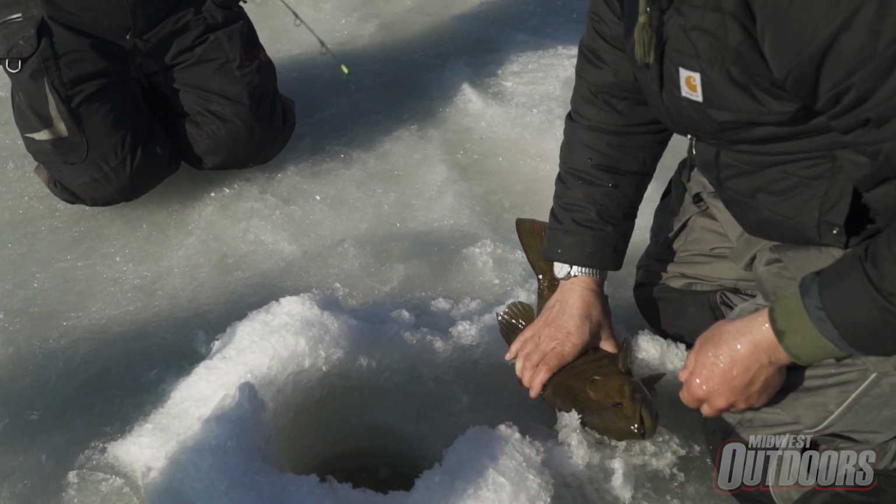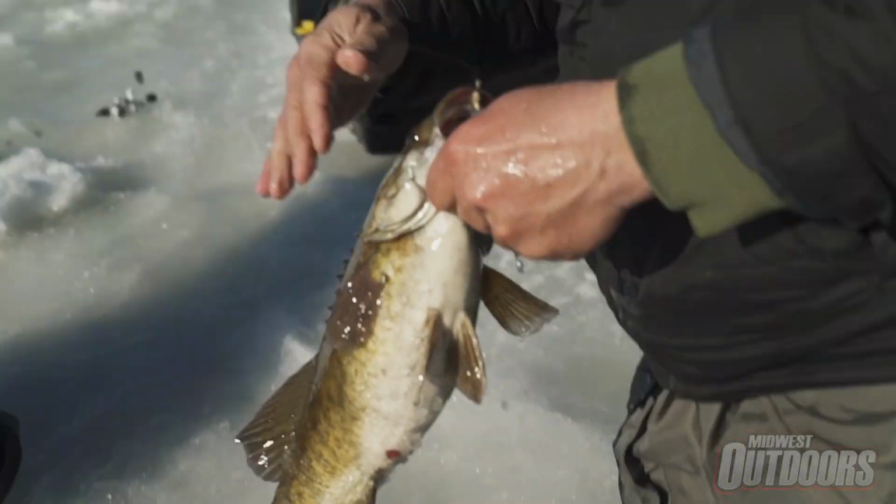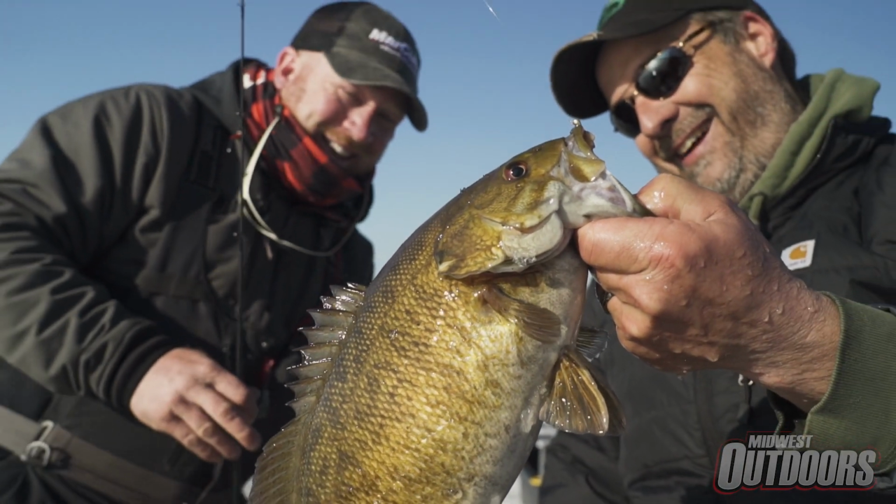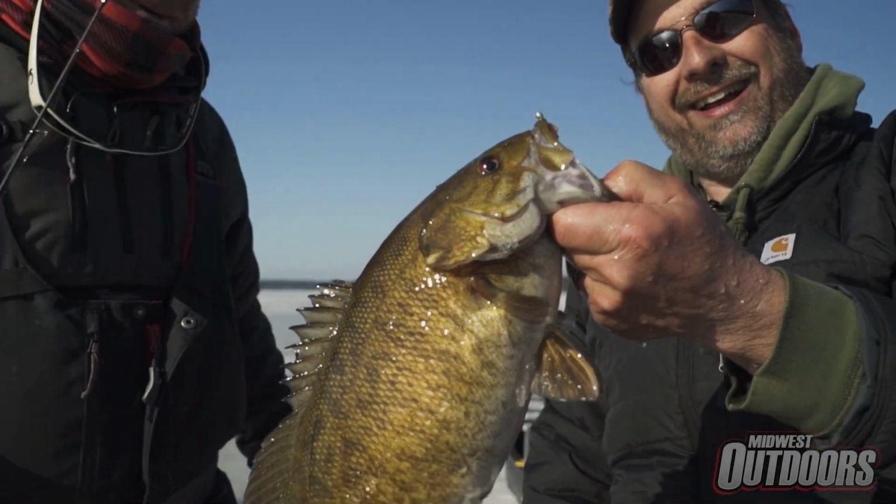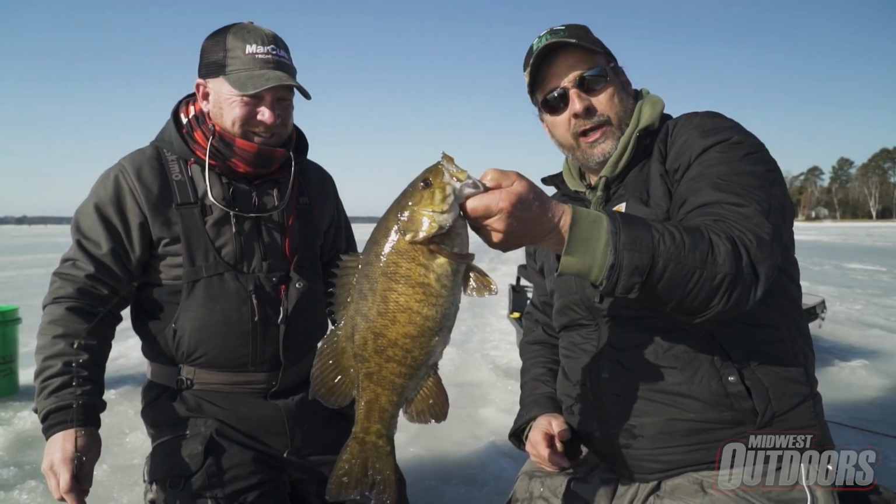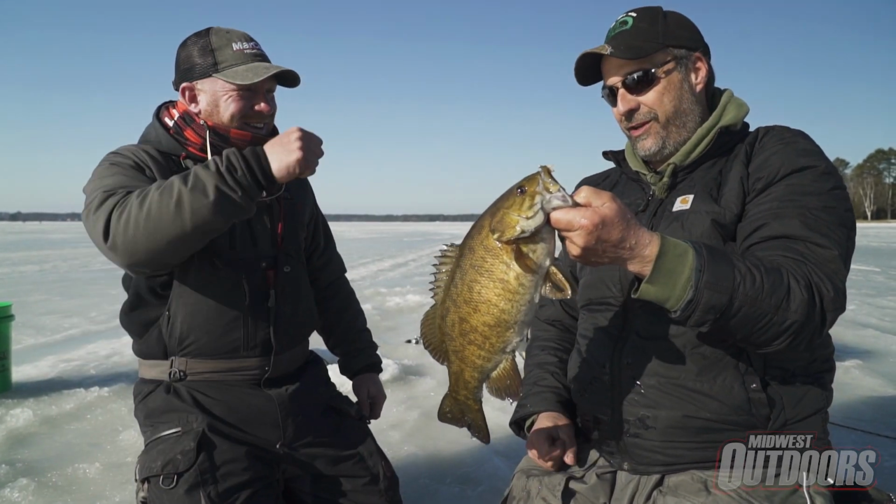Oh, look at the donkey. Holy cow. Look at the size of that Smallie. I bet he's almost tipping 4. He's probably pushing 4 pounds. He is so heavy. He's as big as Troy. Look at that. Well, you did an awesome job on that.